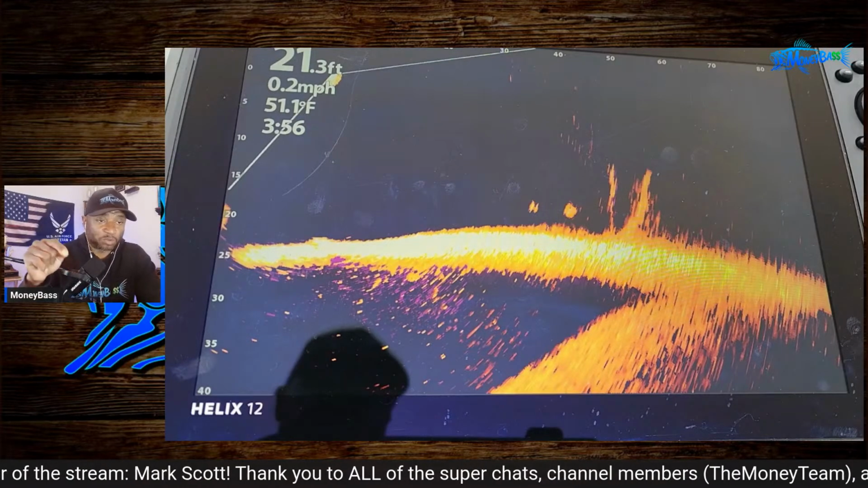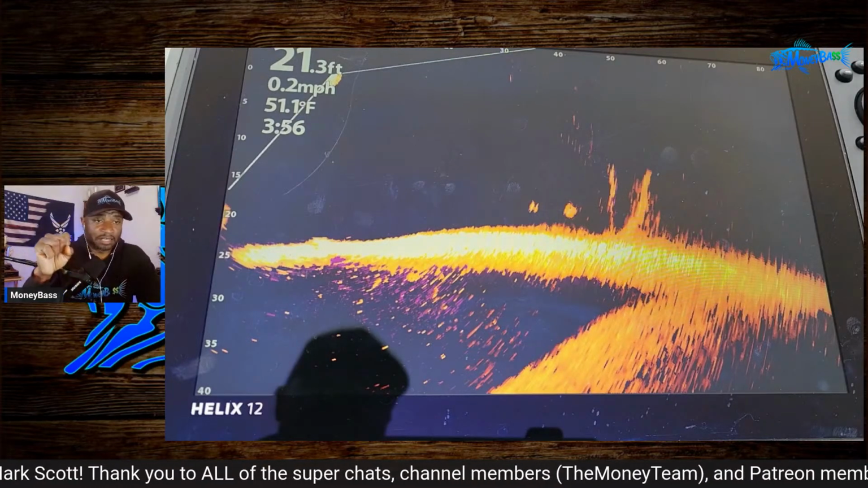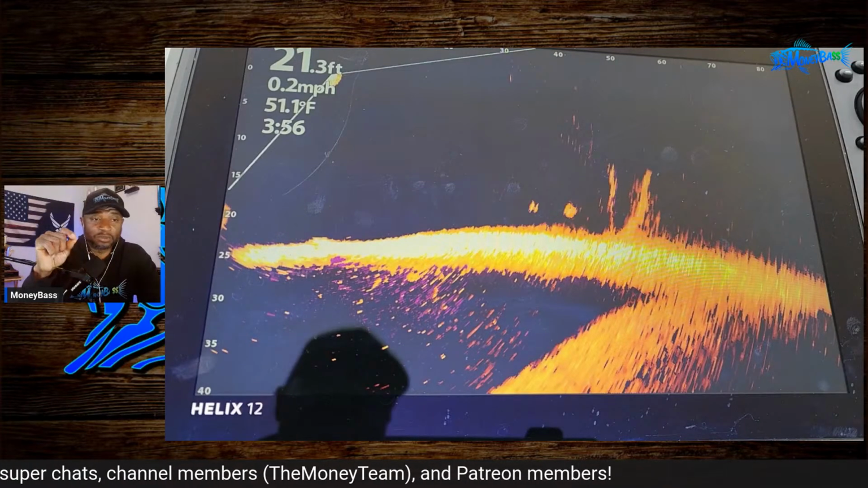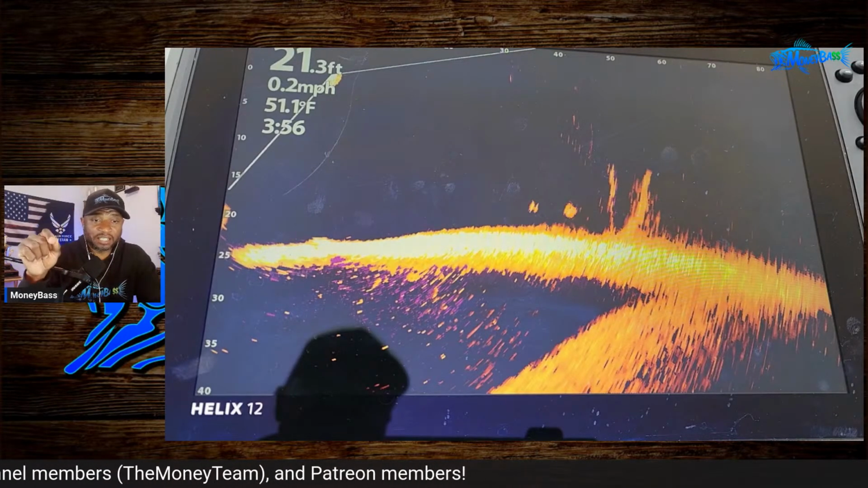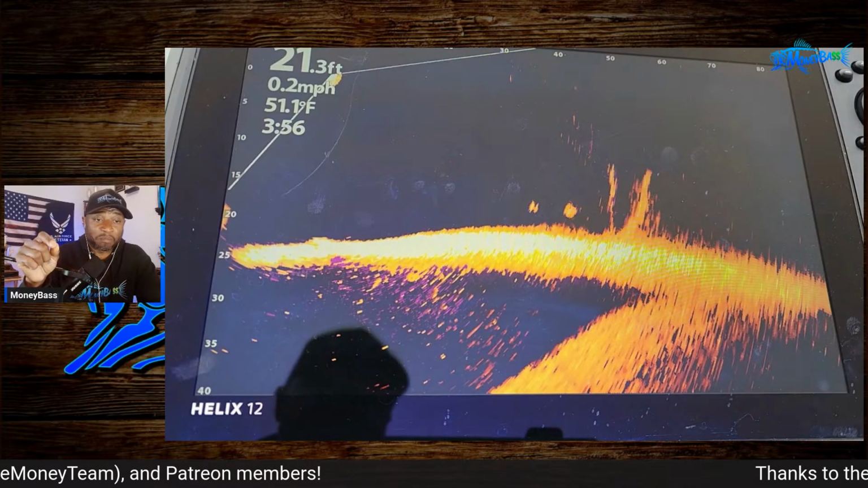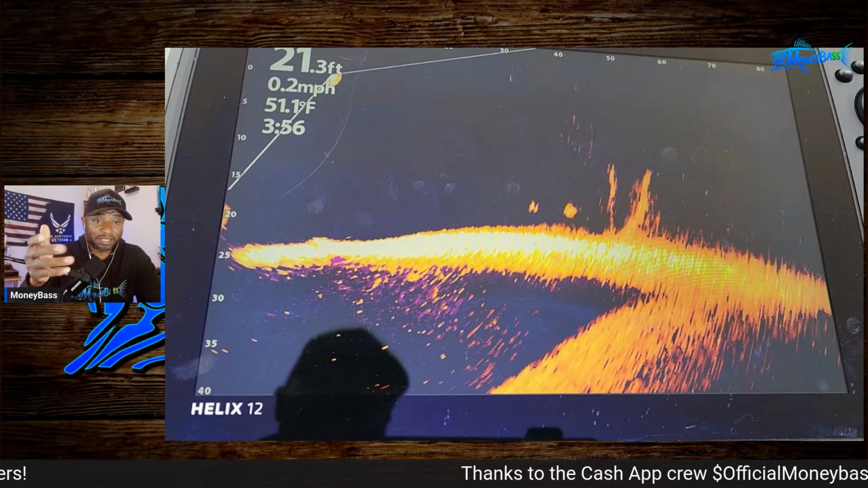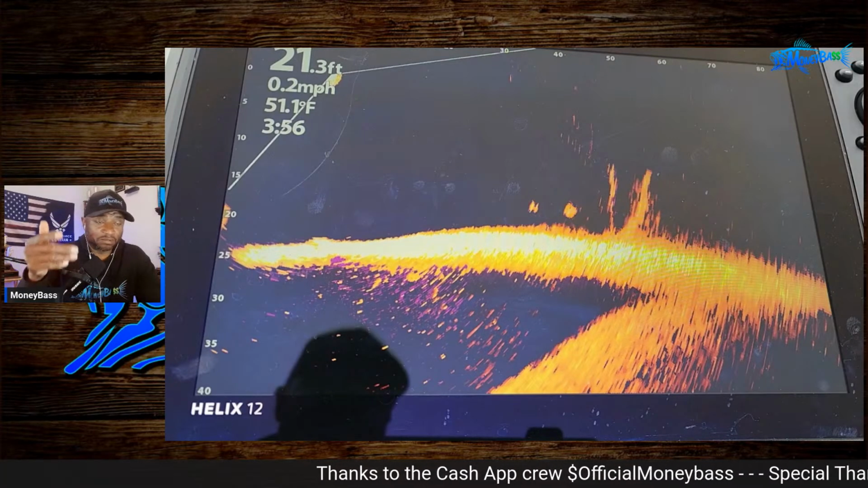A lot of times what I will do, and this is another thing that I let you guys know, is that it's always good to know how to adjust your settings very quickly. I don't like using manual settings. I will hit the menu button. It will immediately bring up my live imaging menu.